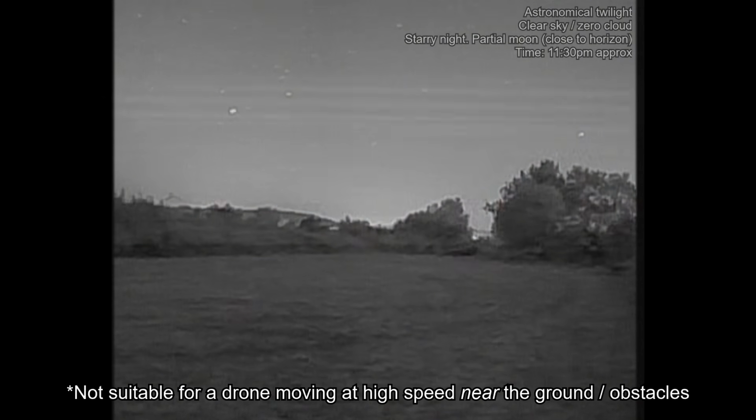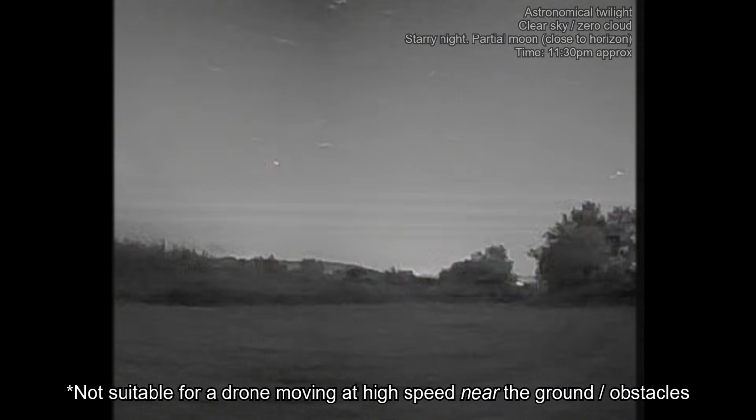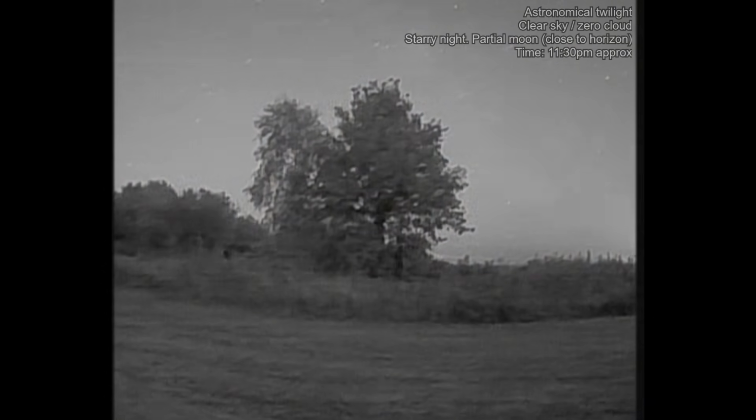Basically, what I'm saying is that the Infra V2 camera is a very good night vision camera, but it's not going to be suitable, I don't think, for any kind of drone which is moving at high speed. Obviously, I can't say that for certain. Someone's going to need to try that, put it on a drone and see how it performs. But based on what I'm seeing here, if your camera's moving too quickly, the details get very, very blurry.